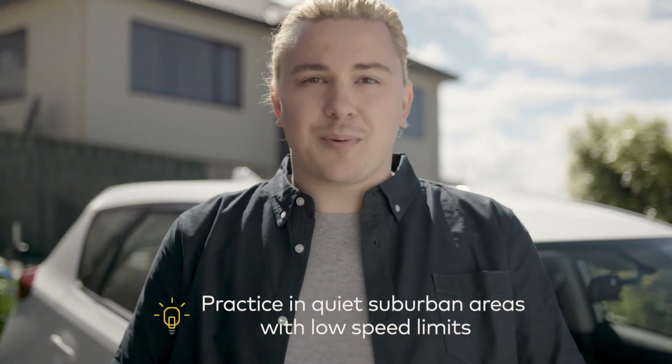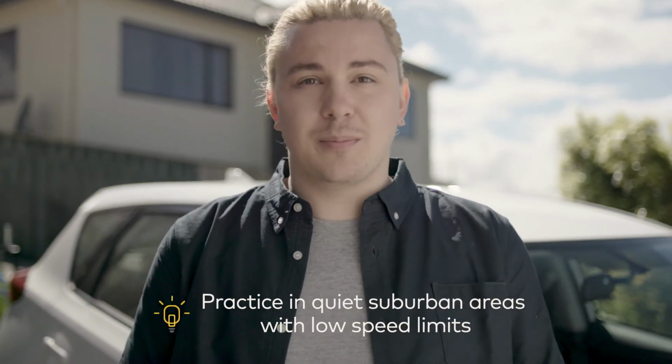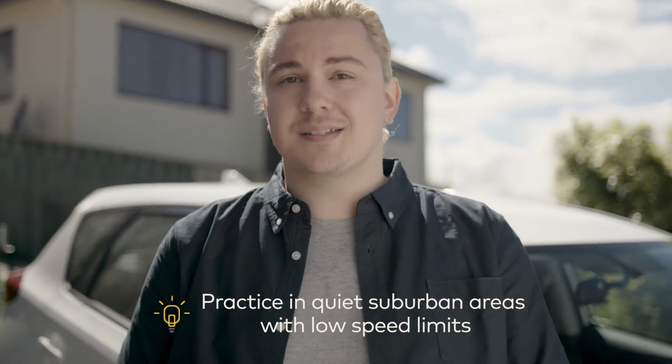Now you've got a really good idea about how to make driving at night easier and safer. When you're practicing, start off in quiet, suburban areas with lower speed limits. This will help you get used to driving at night. When you're confident, head out and try night driving on some rural roads with higher speed limits.